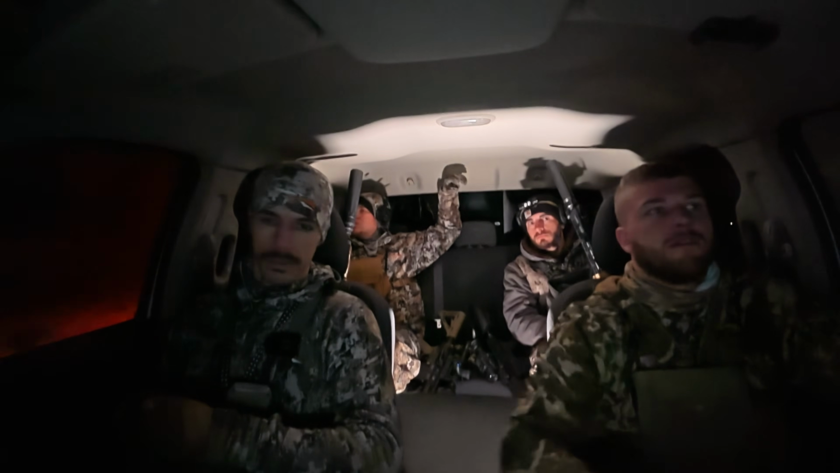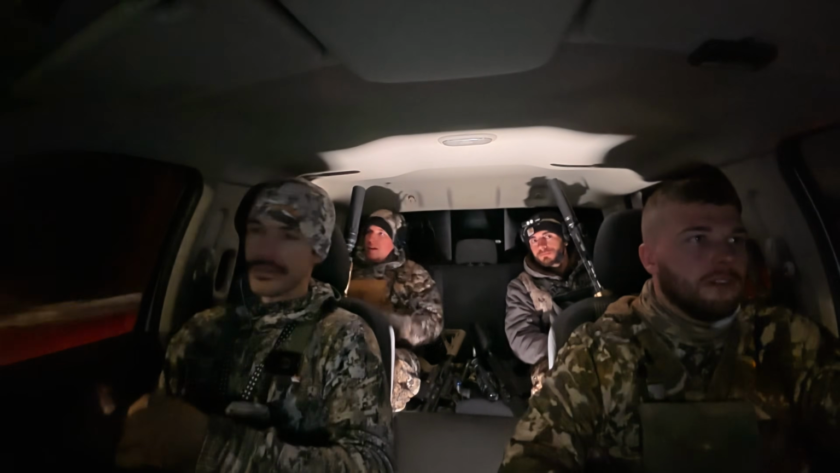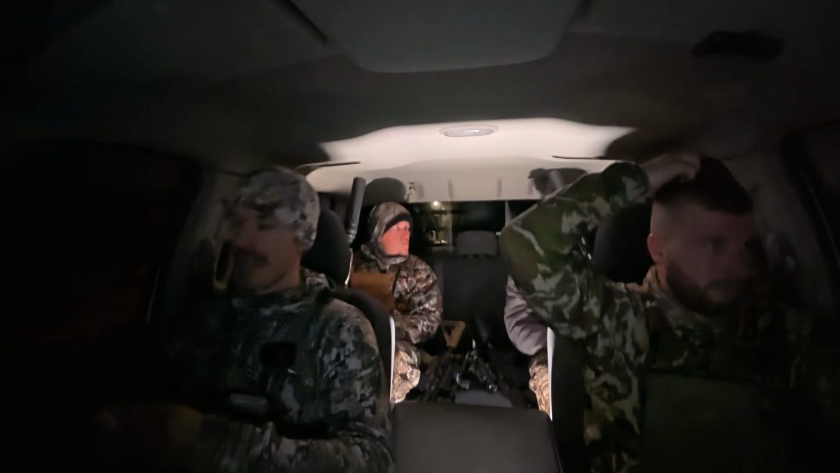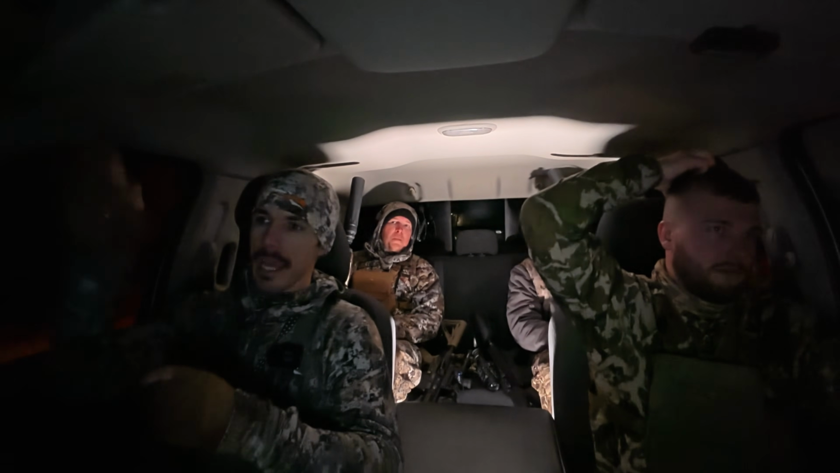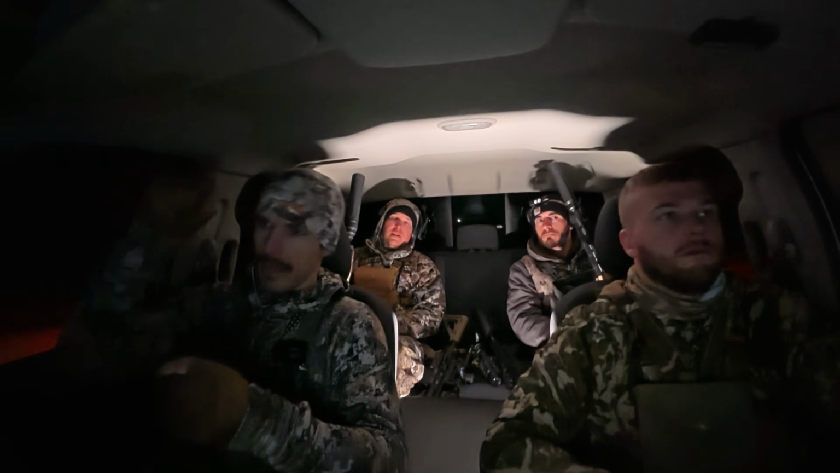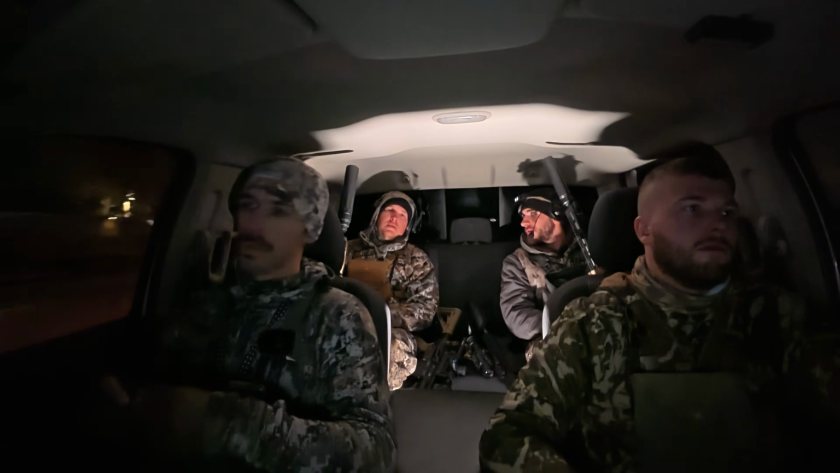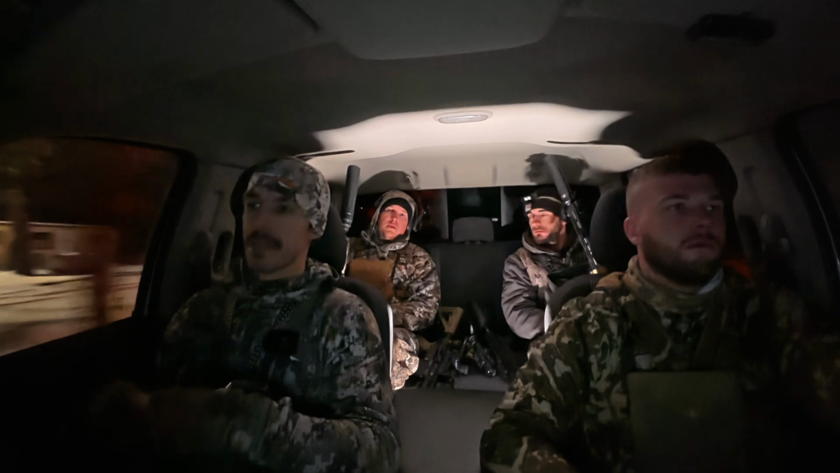That last stand took a good while. I mean, we were out there 20-30 minutes. We wouldn't have been out there that long if we hadn't heard coyotes. Yeah, we did hear coyotes straight ahead, a ways off, and then some shots fired off in the woods, or one. I'm guessing it was that one. So we kind of gave them plenty of time to come in. That one did come in, just didn't work out that time.